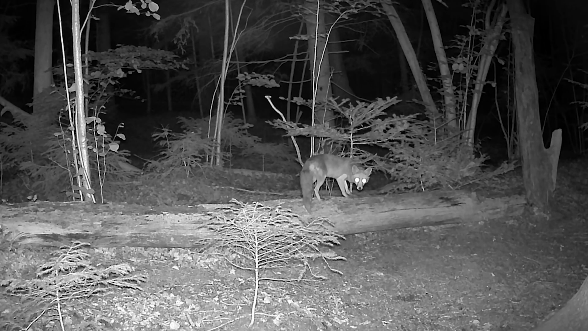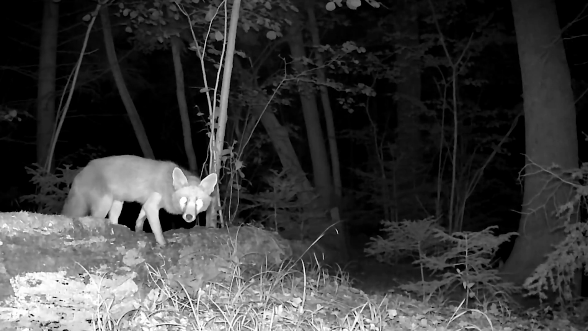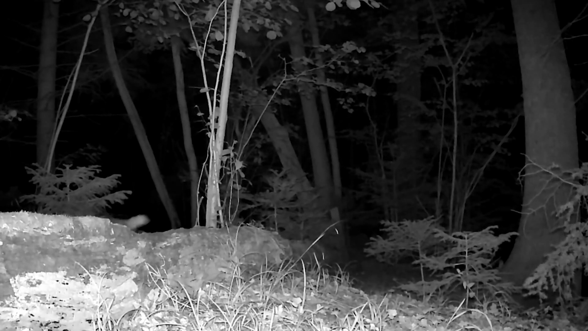Note the difference in the animal's behavior. While the marten moved restlessly, constantly changing its trajectory and checking its three-dimensional space, the fox walks as if it truly possesses the situation. Its stride is measured, smooth, and dignified. But this relaxed appearance is deceptive. Right now, the fox is actively searching for food.